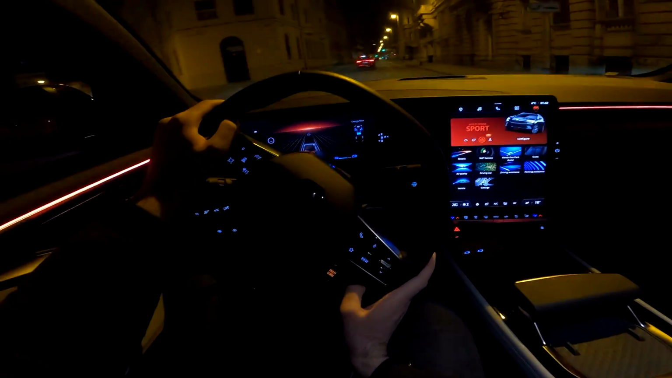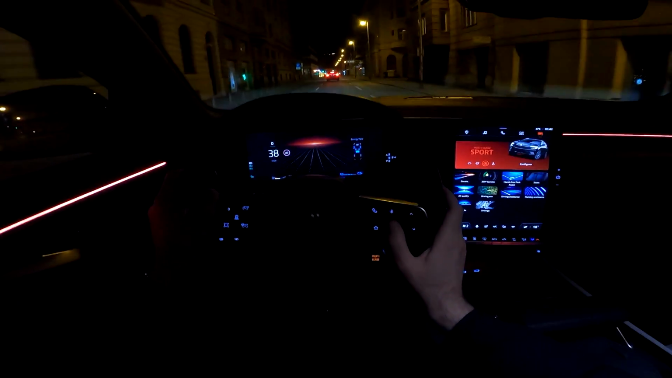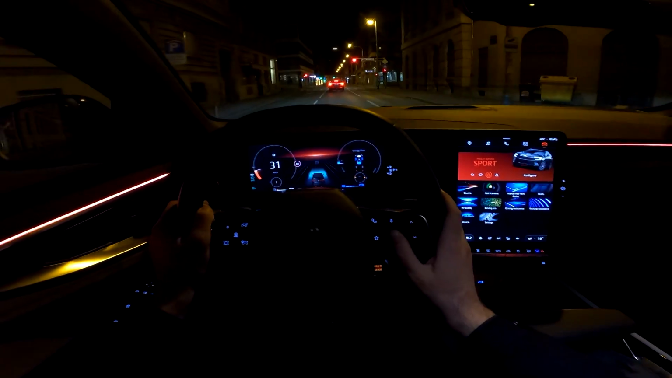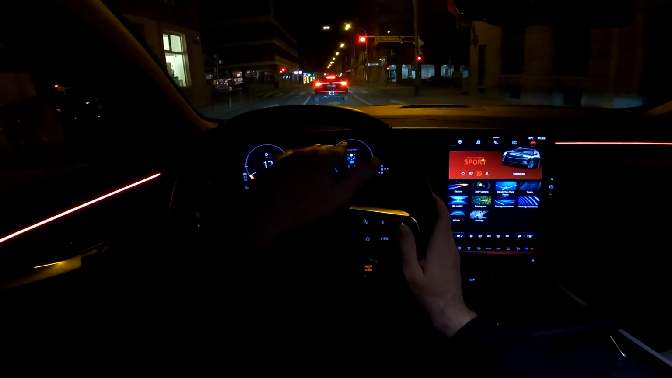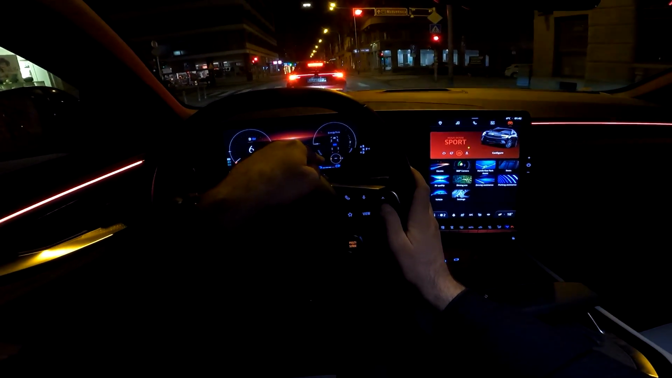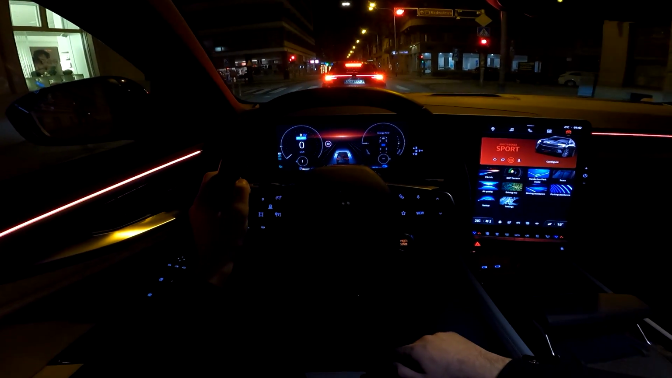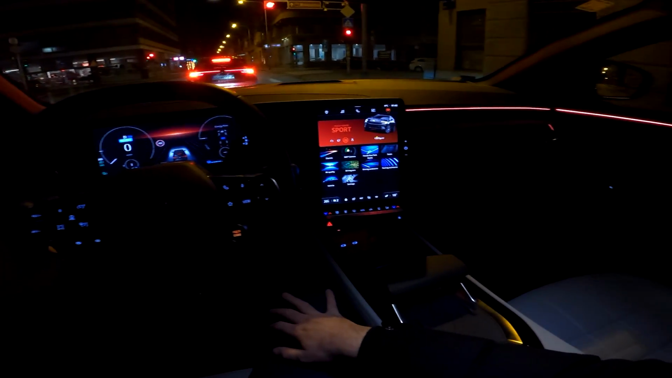Then here, like the driver assist view, the minimalistic view, we can call it like that, I think, and then the standard view with the charge, power, energy flow. Energy flow actually here you can control and change what you see on this section. But yeah, this is like the classic view.